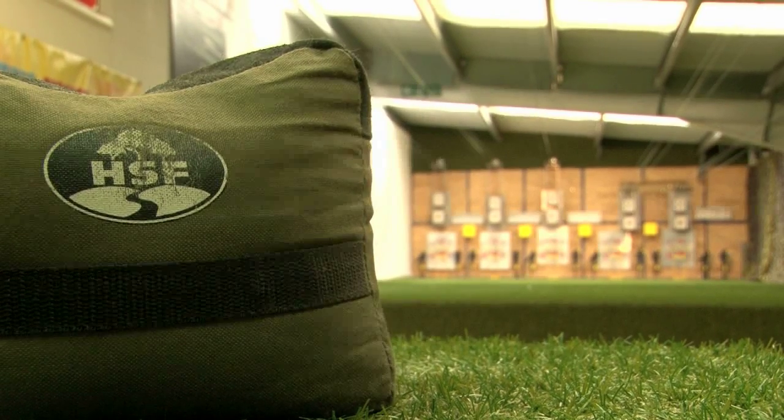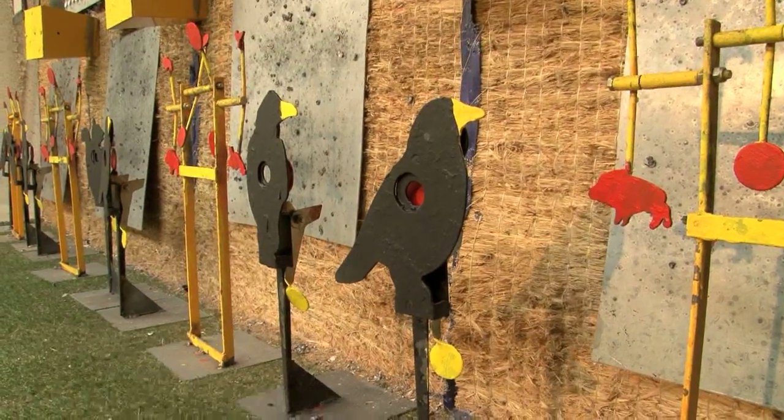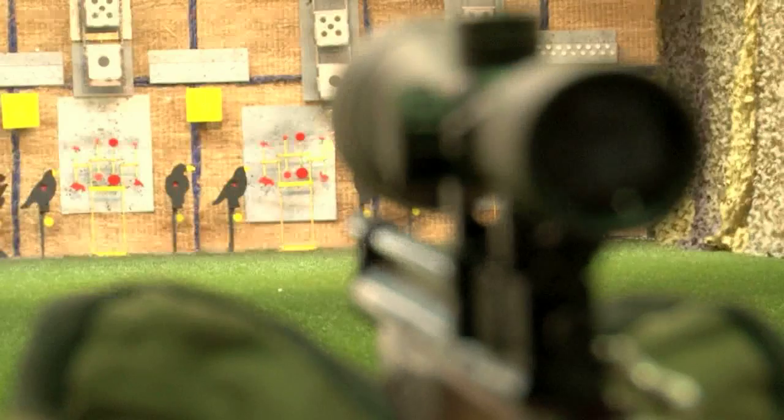And now I want to show you the piece de resistance, our rifle range. We're really proud of this. We put a lot of effort into this. We've got 20 yards. We've got lots for you to shoot at. We've got spinning targets. We've got bell targets. We've got paper targets, comfortable, heated, air conditioned.